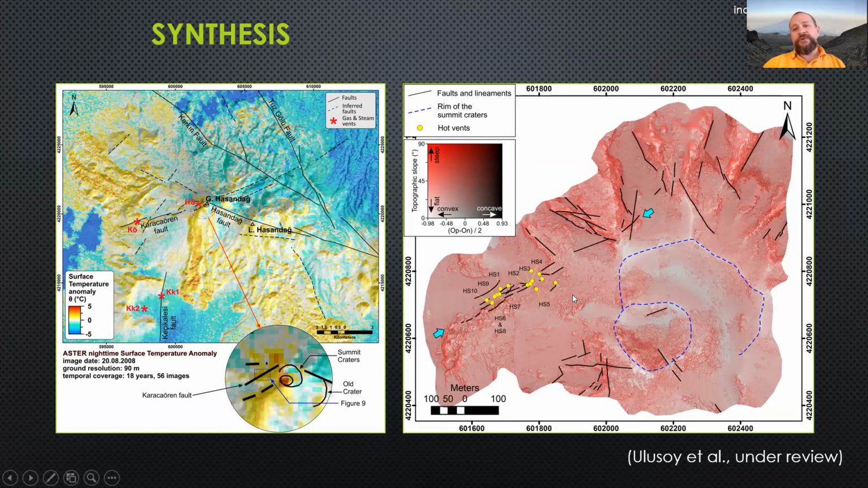This is a stereophotogrammetric image of the summit area. The yellow dots here are the thermally anomalous dots, and the related crack and fault zones are mapped here.